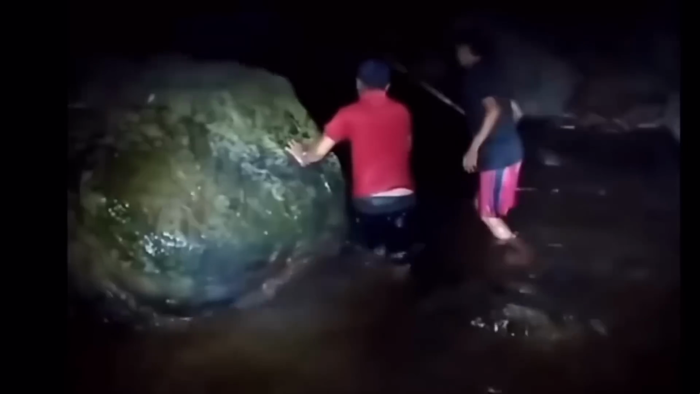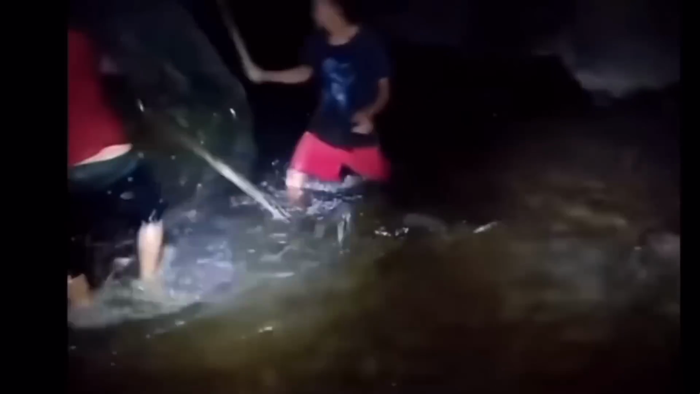attack. What if we're dealing with some kind of hybrid creature, something that evolved in isolation, developing both aquatic and terrestrial abilities? I don't know. What do you think we're looking at here? Have any of you farmers or hunters ever encountered something that moves like this? Drop your theories below.